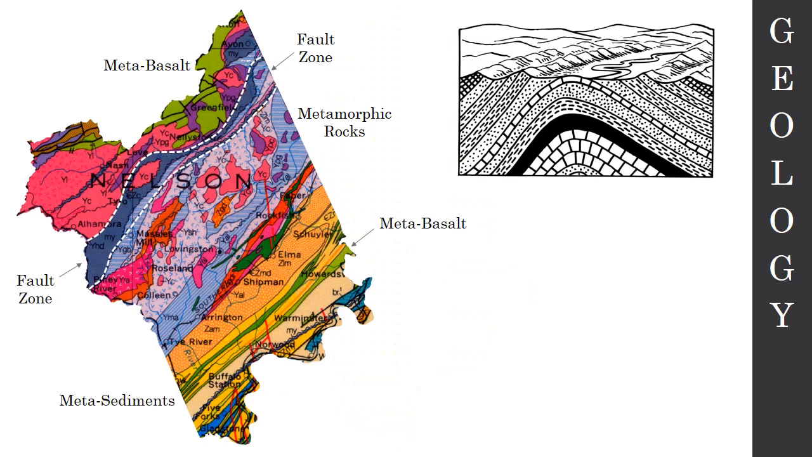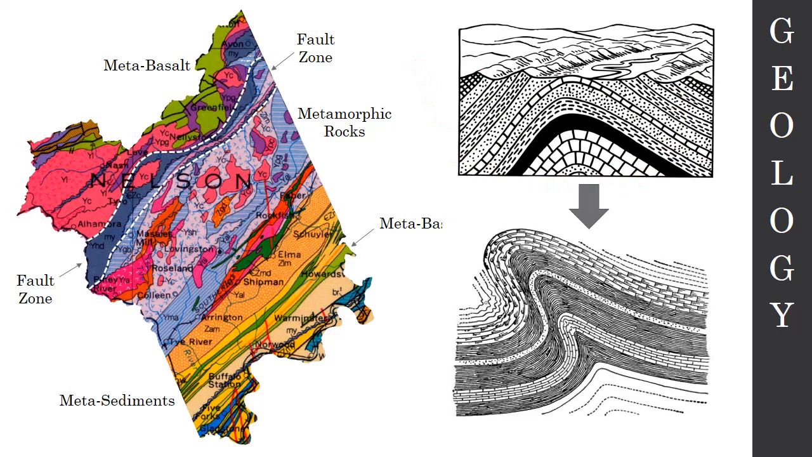So Nelson County used to be an anticline, okay? That is just a folded set of rocks. An anticline, syncline is going to be something like this that dips down. And what has happened to that anticline is it has been folded during collisional events as the Blue Ridge Mountains were formed, and then also there's been low angle faulting. So this area has gone through a lot of different geological events to get to the rocks that we see today.